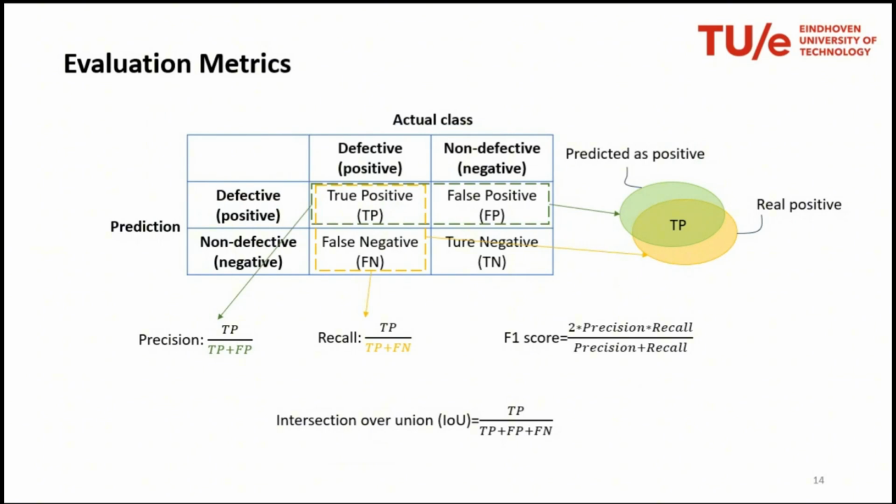So we have true positive, false positive, false negative, and true negative. By essentially considering the intersection between these classes, we come out with the metrics of precision and recall that allow us to calculate intersection over union and F1 score.